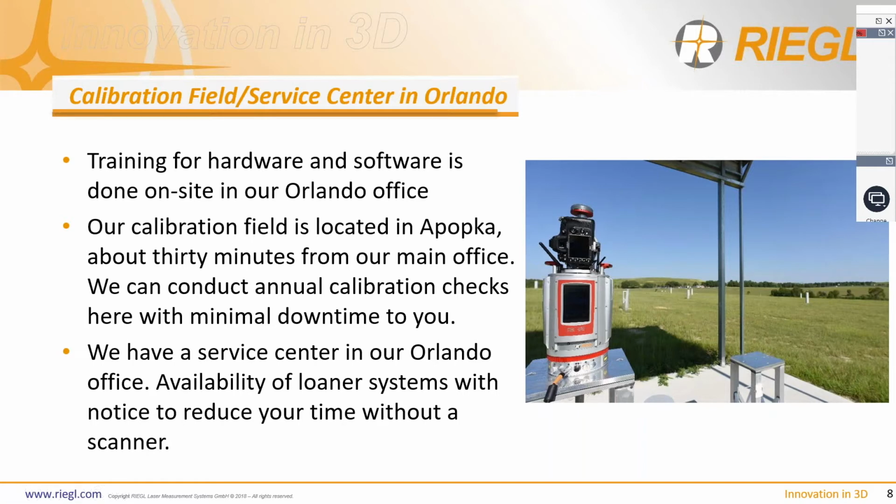For our North American customers, we have a calibration field and service center located in the Orlando, Florida area. Prior to this, everything would have to go back to our factory in Horn. For our European customers, that is still the case, but for North American customers, we can now check your scanner and do system maintenance while it is here in Florida.